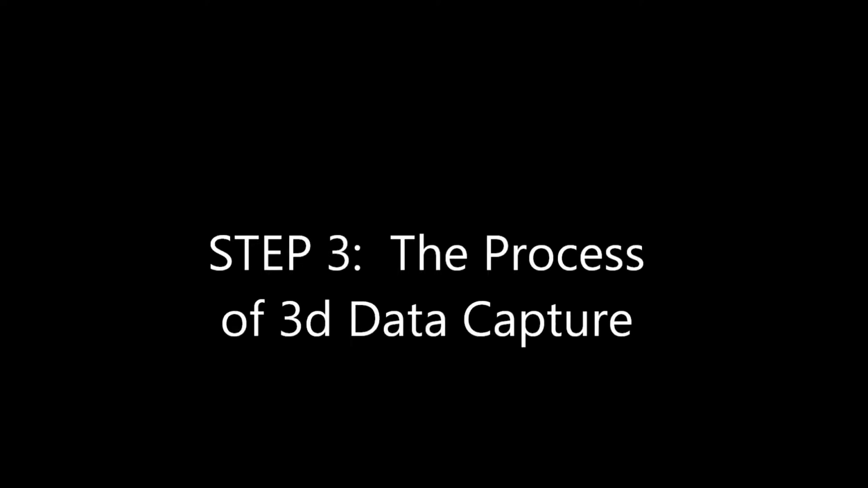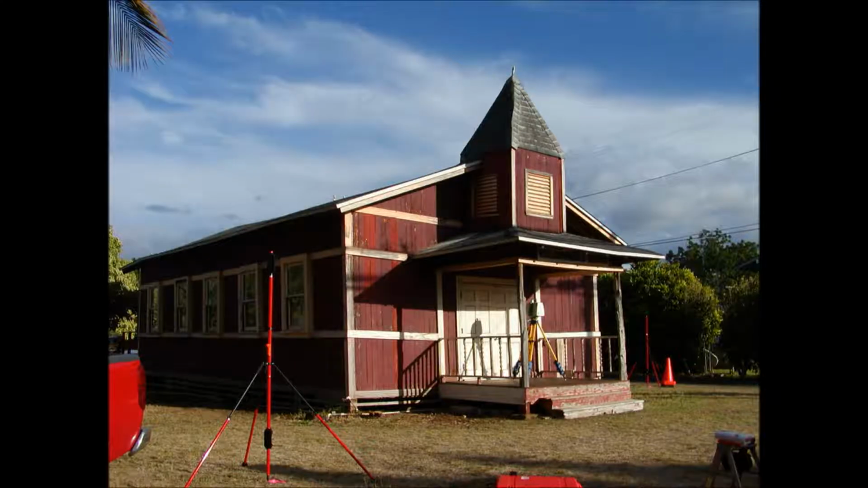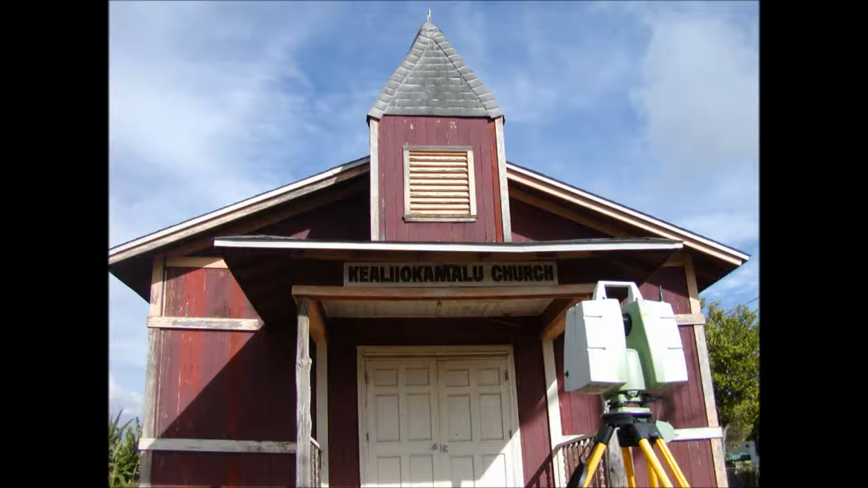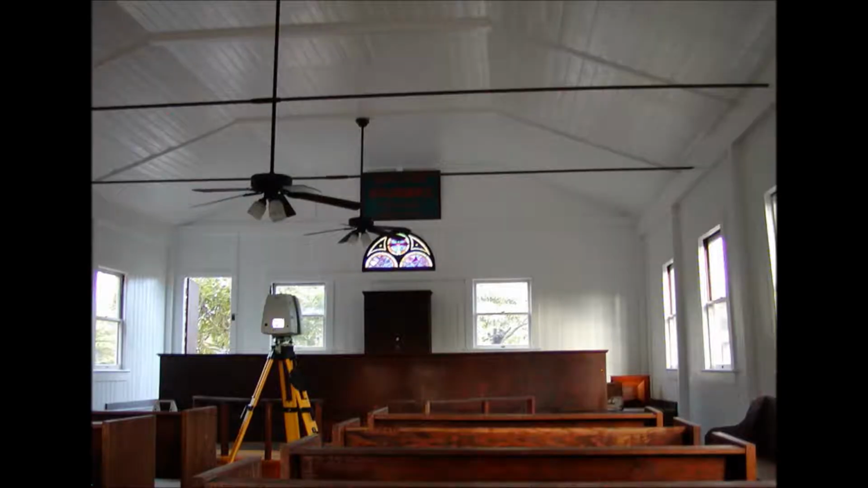We used a Leica C10 scanner with auto-checking protocol. The scanner spatially orients itself at each position using a direct registration method called known backsite. By applying standard survey traverse methods to position the scanner and the target rods, we automated point cloud registration, dramatically increased the point cloud's positional accuracy, removed the need to place registration targets on the structure's surface that can block architectural detail, and we eliminated all the post-processing time and the use of constraints needed to complete an indirect point